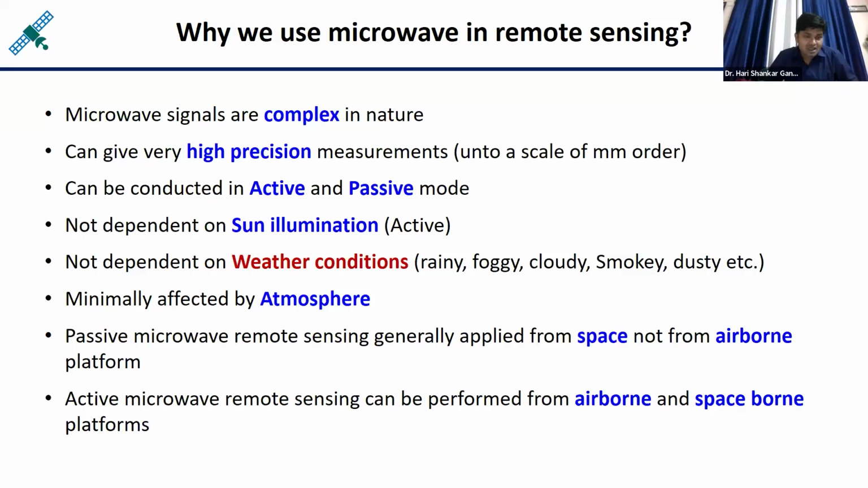Another important advantage of microwave in remote sensing is that microwave remote sensing can be conducted in active mode as well as in passive mode. The optical remote sensing generally happens in passive mode.